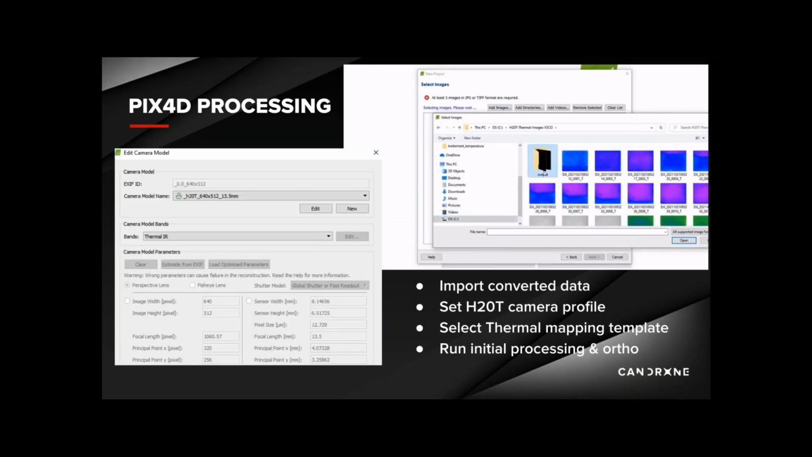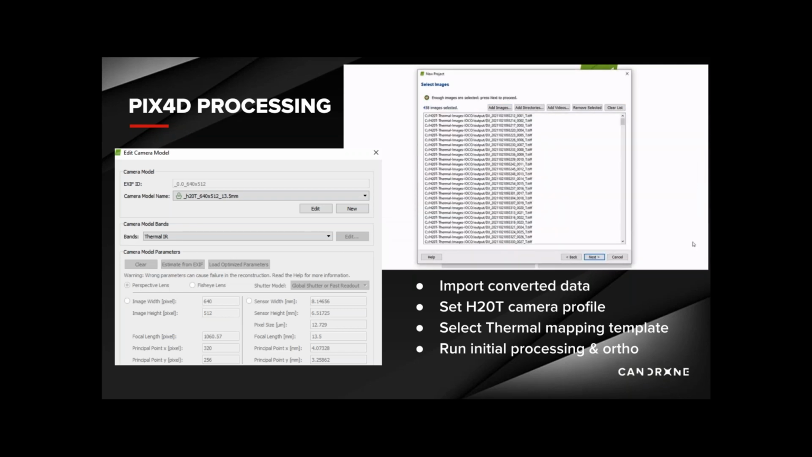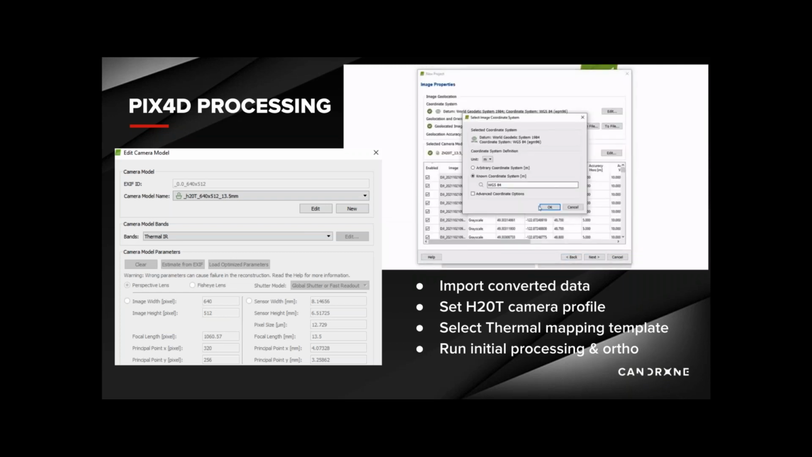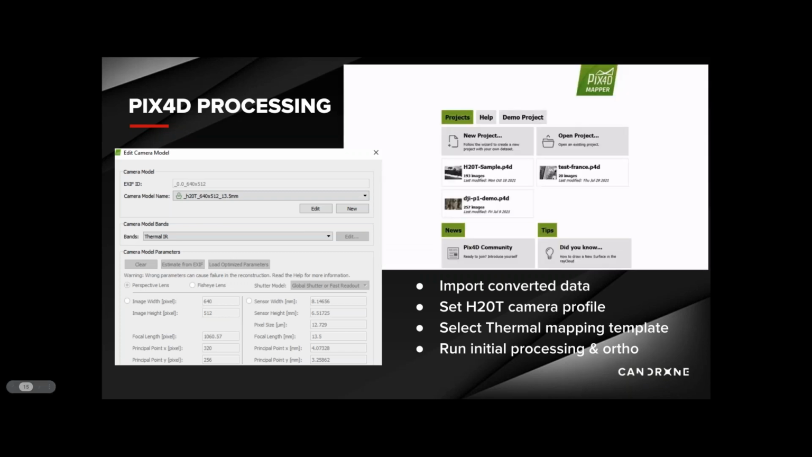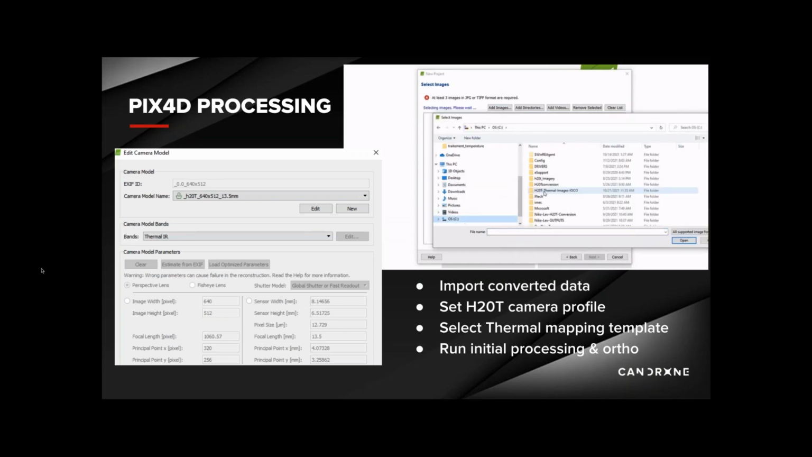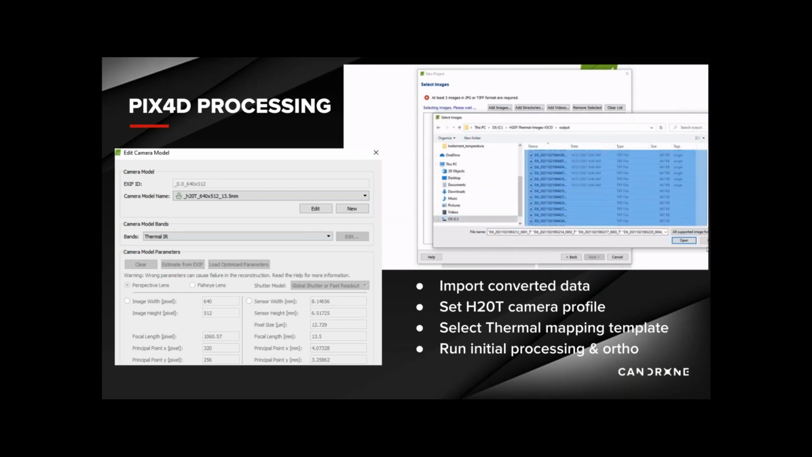Now we are ready to create an orthomosaic in Pix4D. We created our H20T camera profile using the camera model parameters found online. I inputted the camera width and height at 640 by 512, and then the focal length of 13.5 millimeters and the pixel size of 12.79.